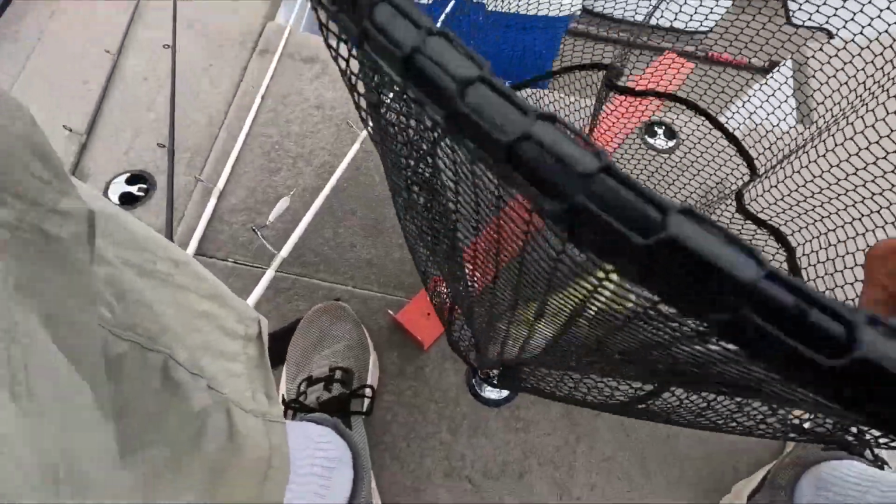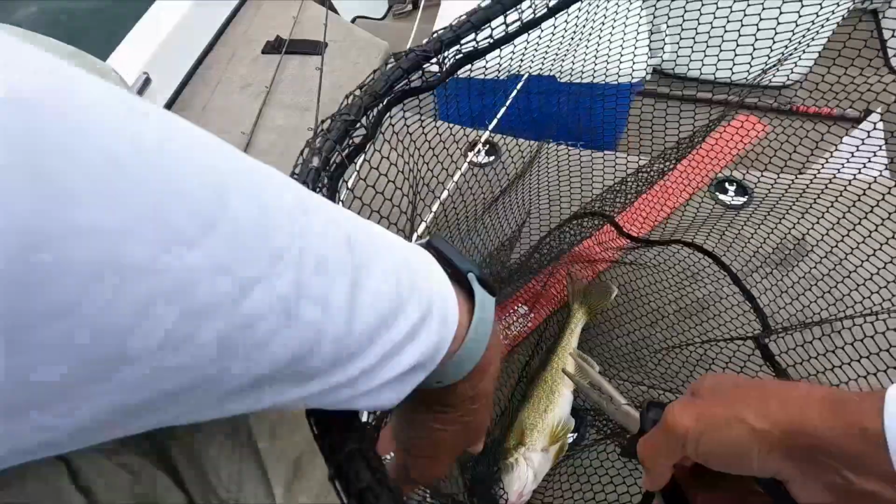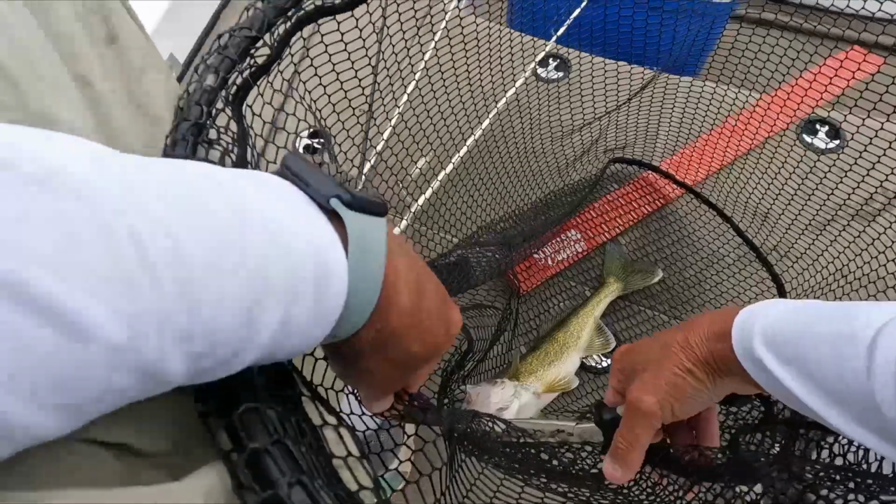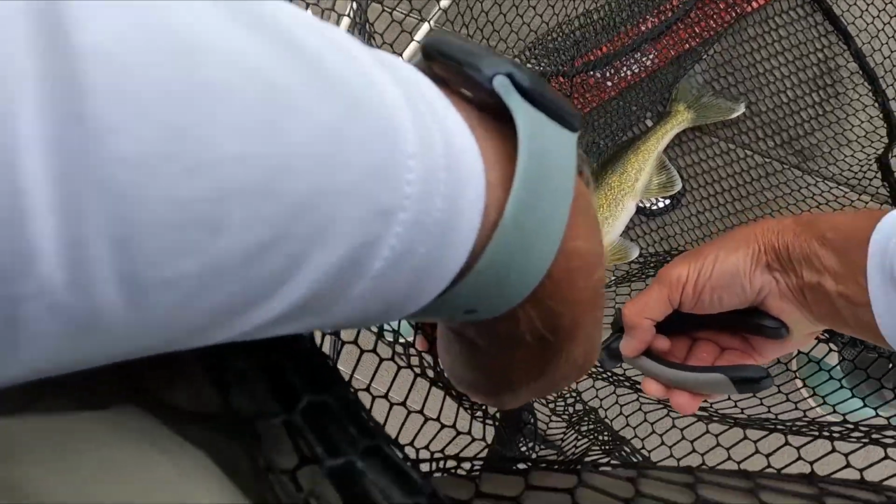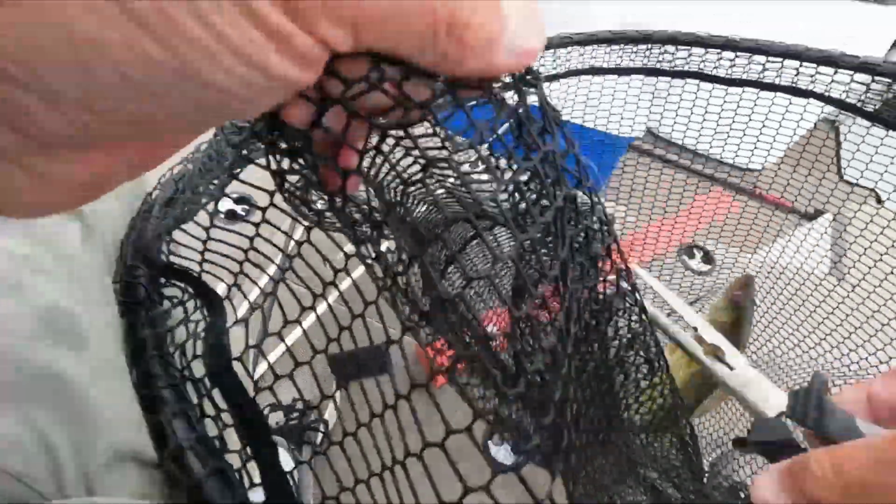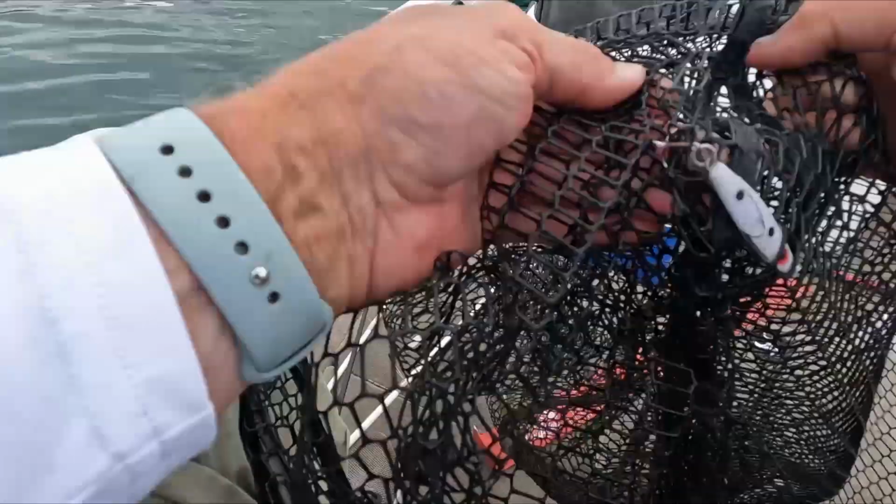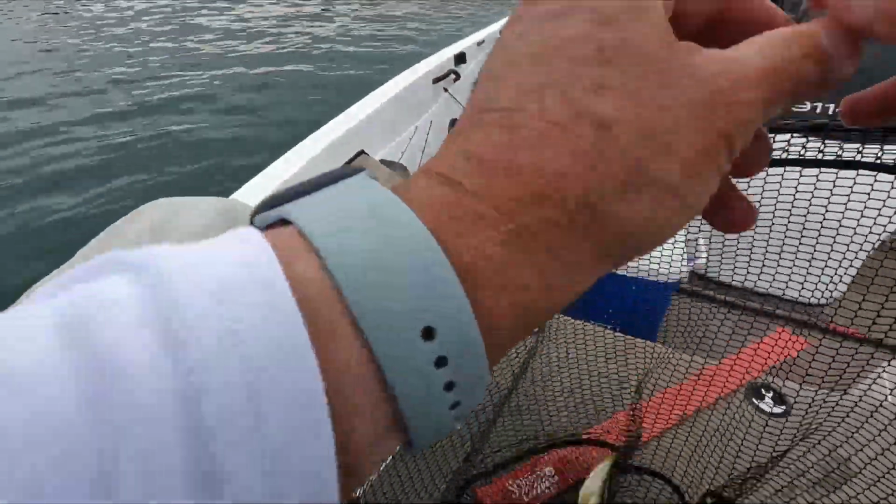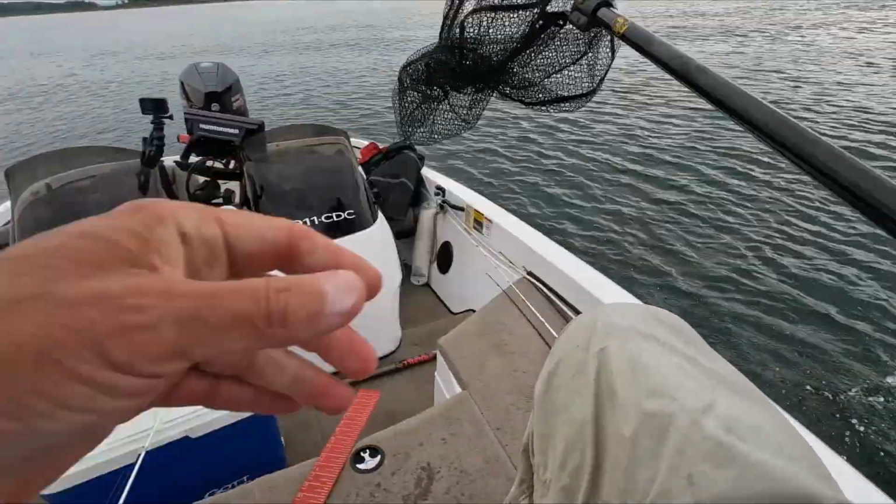Nice though. Yeah, those 17 inches are really grouped up. And they'll be over 18 in another month.